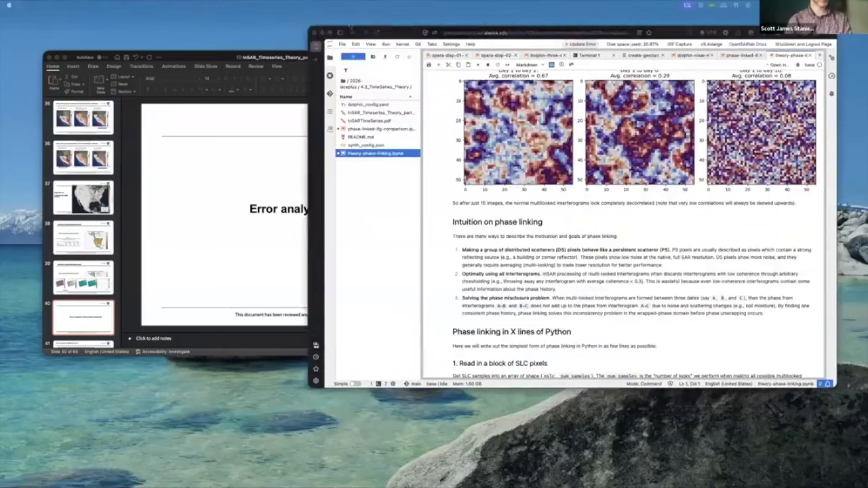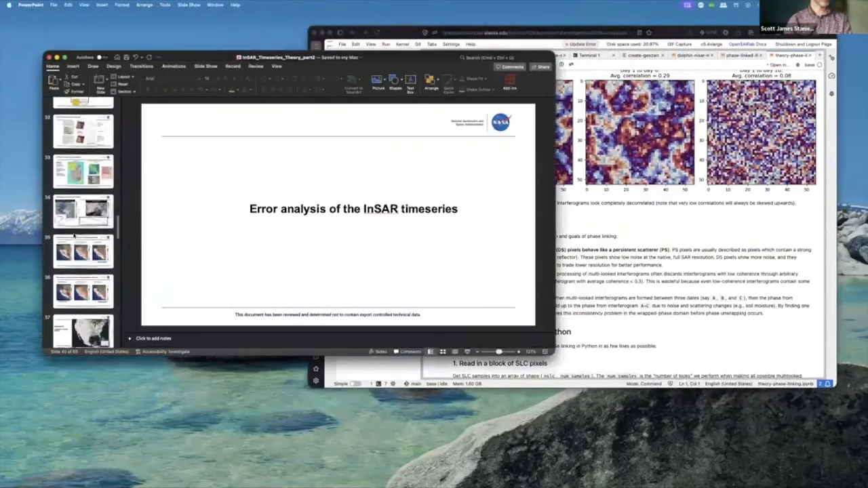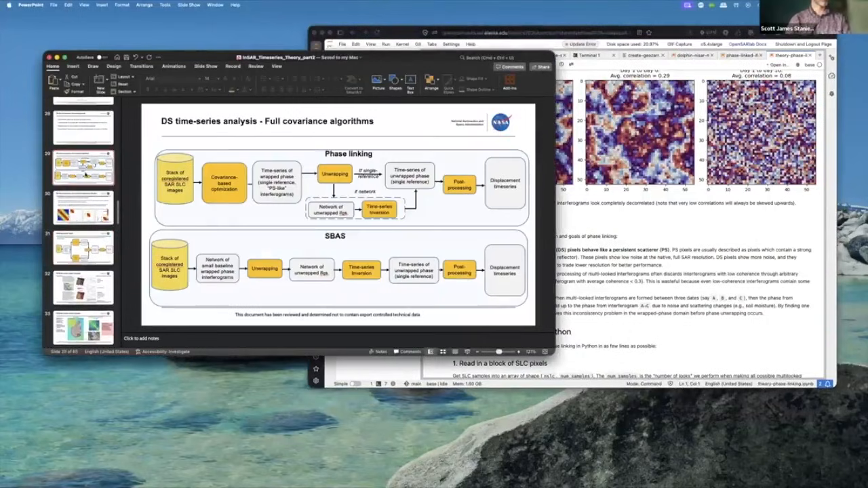Can phase linking and SBAS be used in the same processing? They are kind of alternatives. Actually, let me do more than a cursory glance at the difference. Sorry, I have a slide on this. So they're very similar. You start with a stack.